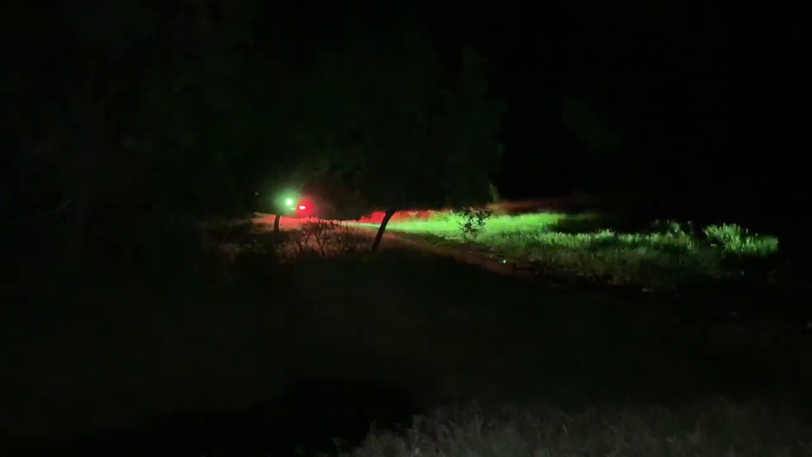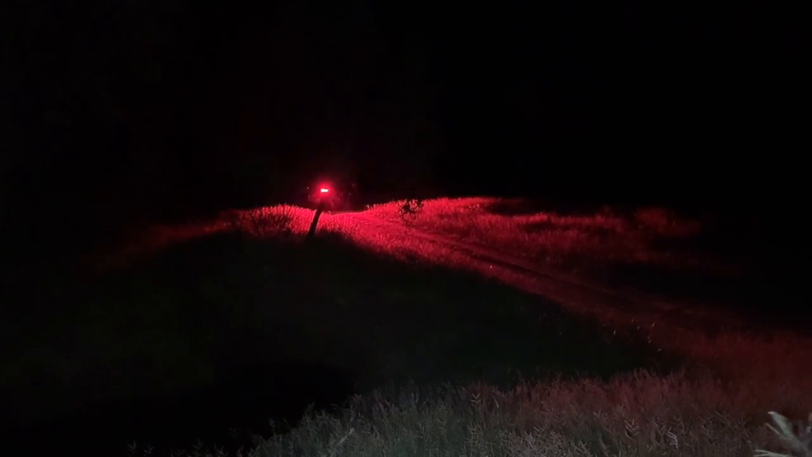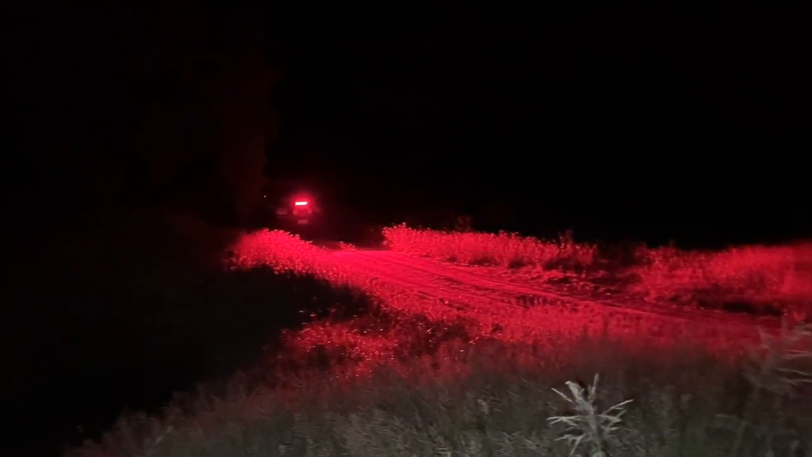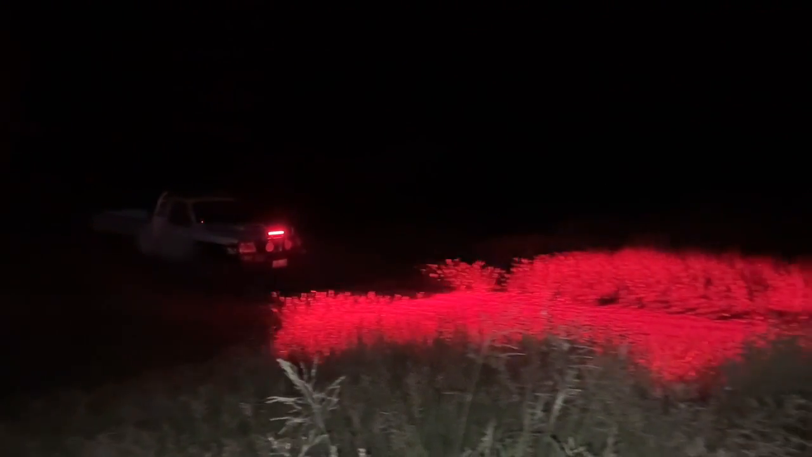We're just out here tonight. Josh is going to do a drive past with the new red LED light bar that he got from Eagle Eye Hunting Gear. So far it's been real good. It's worked well.